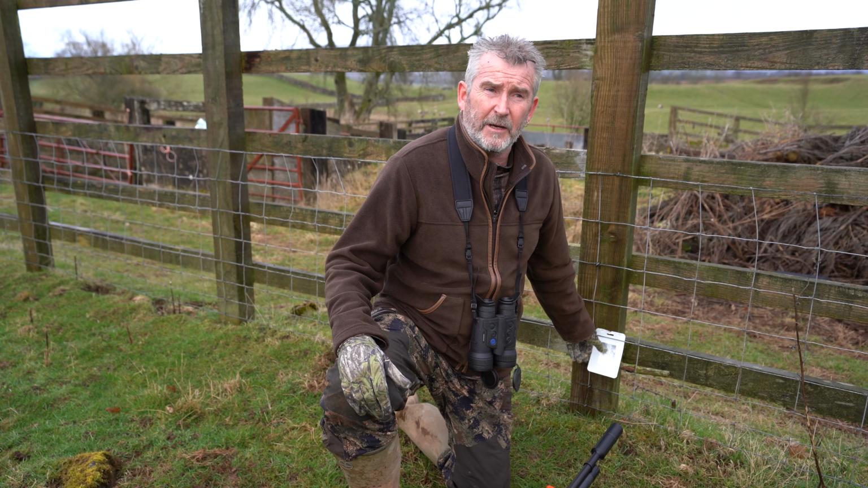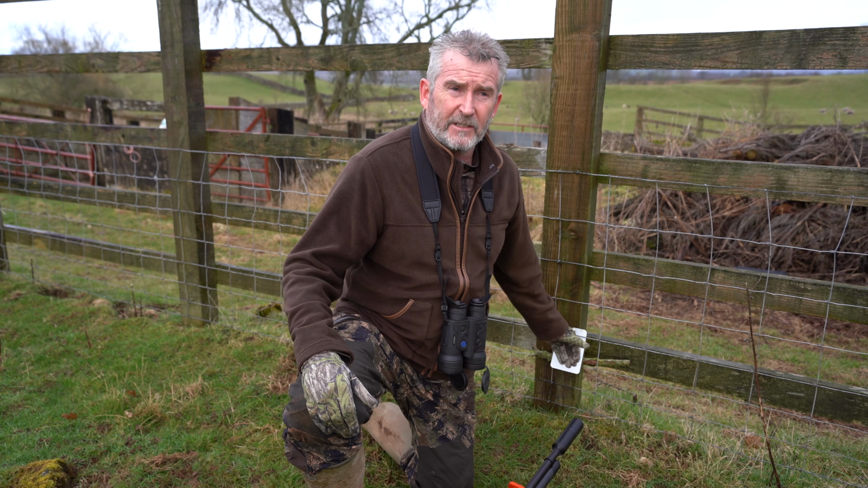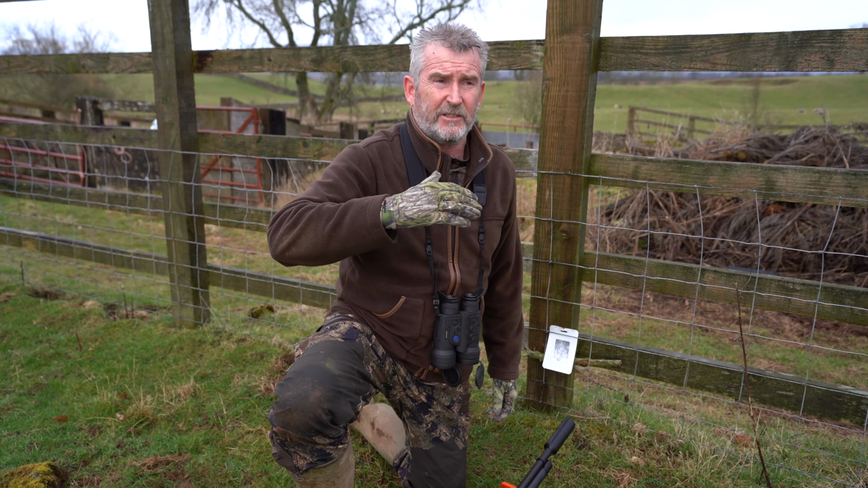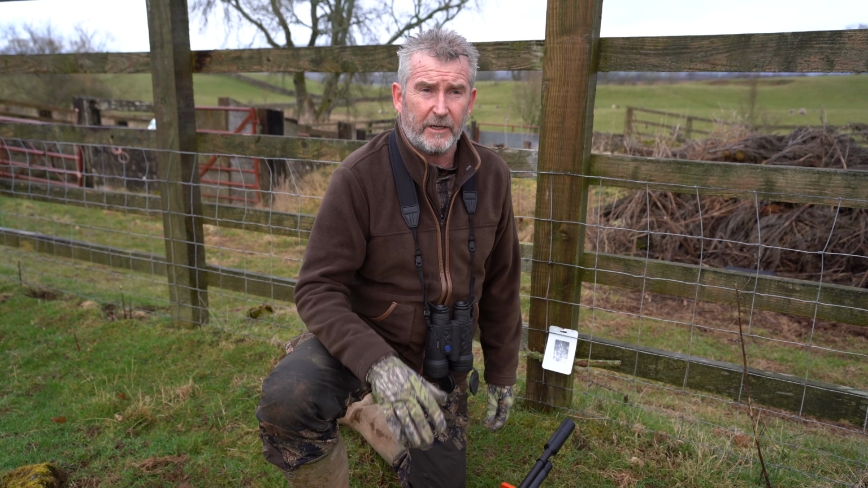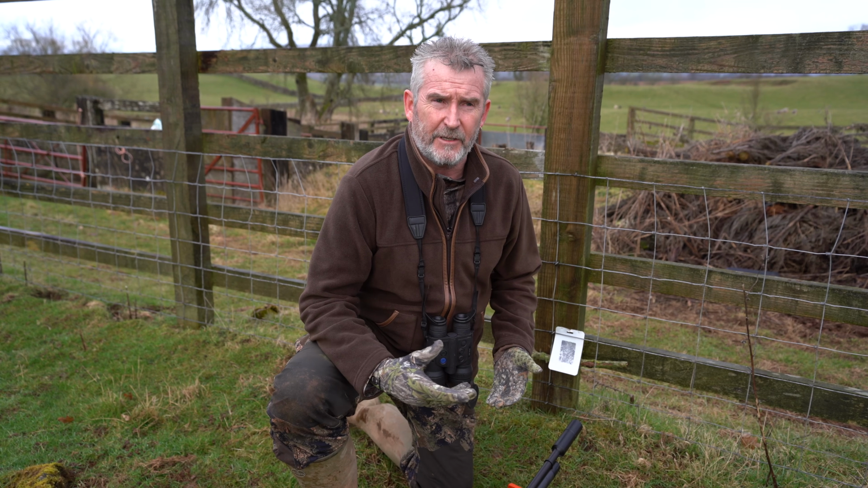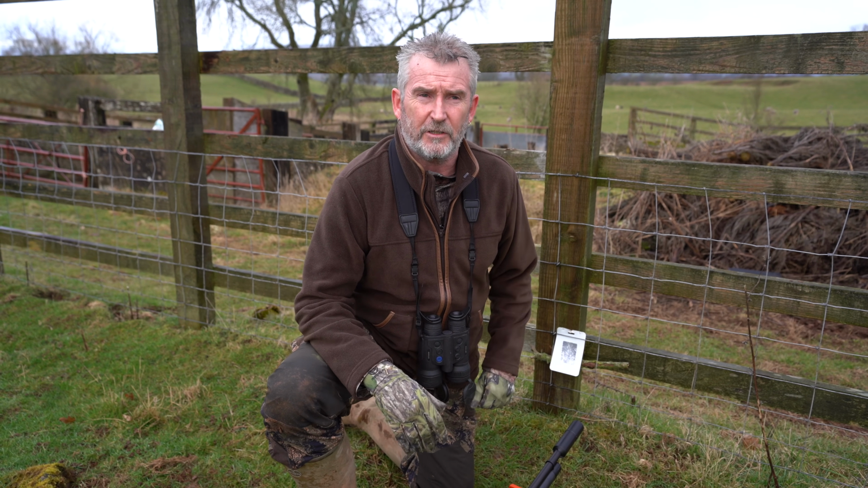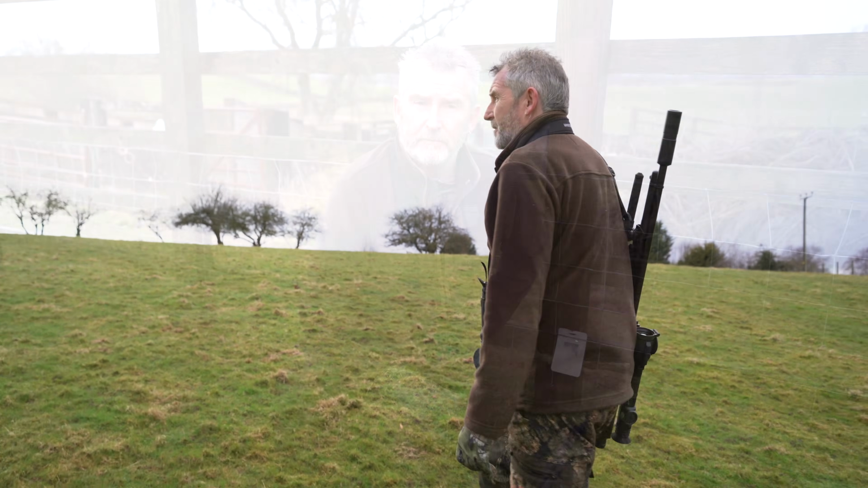I usually use a heat pad, but today I'm using a bit of tin foil on a bit of a white background. That tin foil is angled towards the sky. That'll reflect the light from the sky, and it'll show up black on the screen. I'm just going to double check the zero. I always do this when I go out, and I usually do it when I come back after a day out or a night out, just to make sure the zero is where it should be and we haven't got any concerns about any shots we're going to take later on.